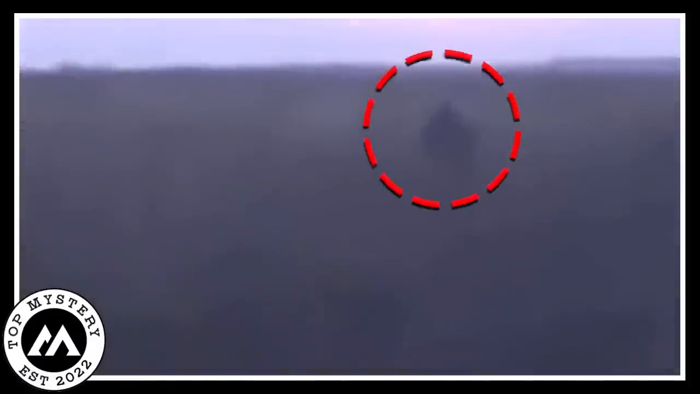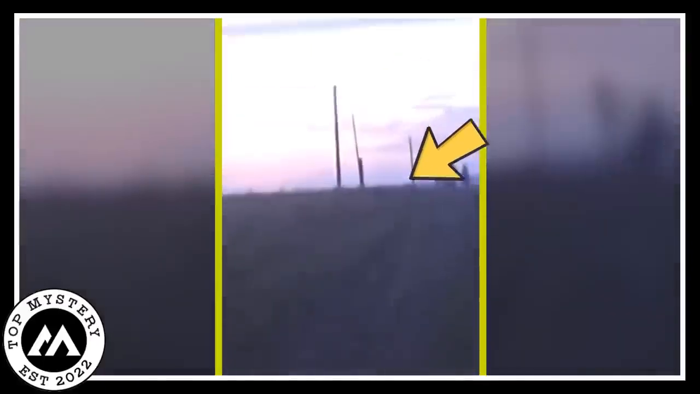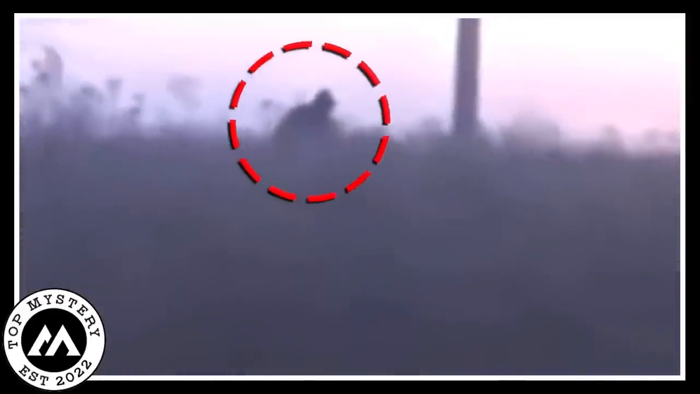The video was shot by a camera in Russia, and it has left spectators baffled and scared at the same time. The beast can be seen running through the forest, although the quality of the video is not that good, but the eerie creature is visible.